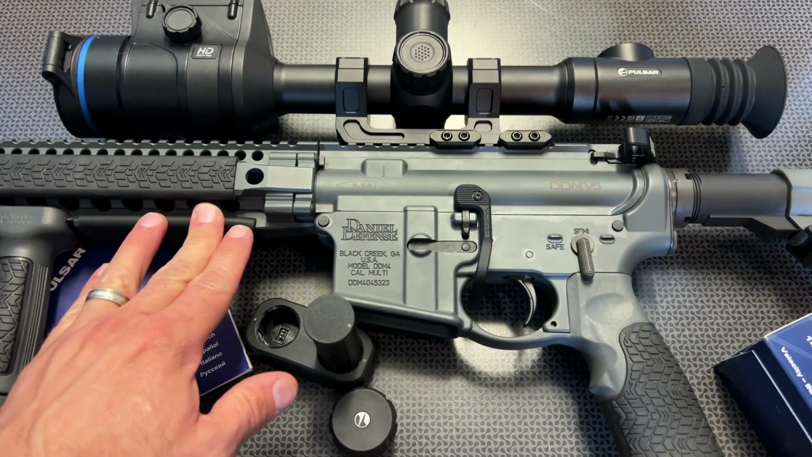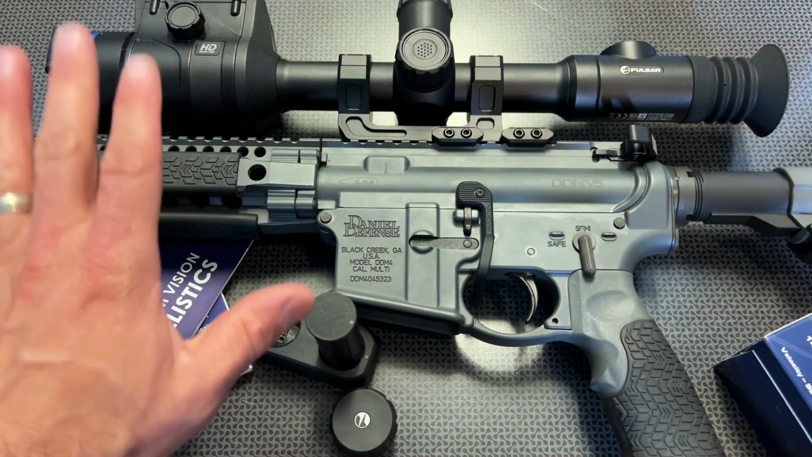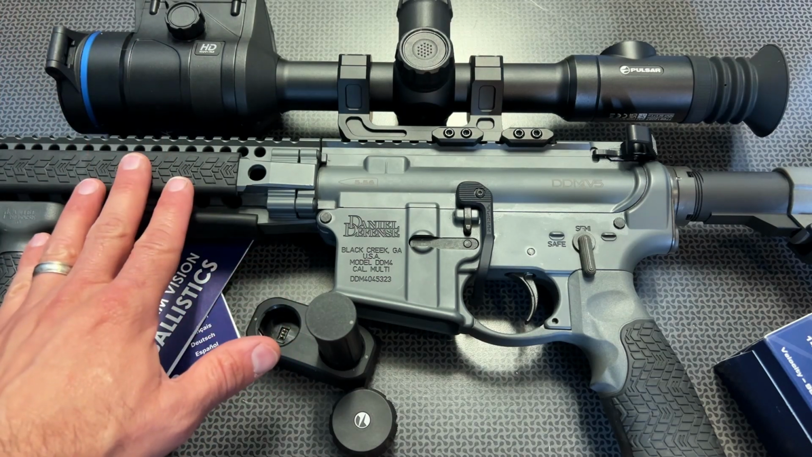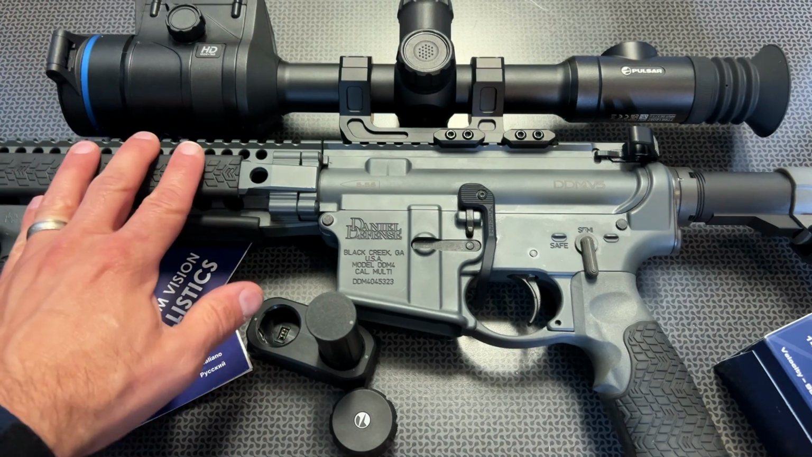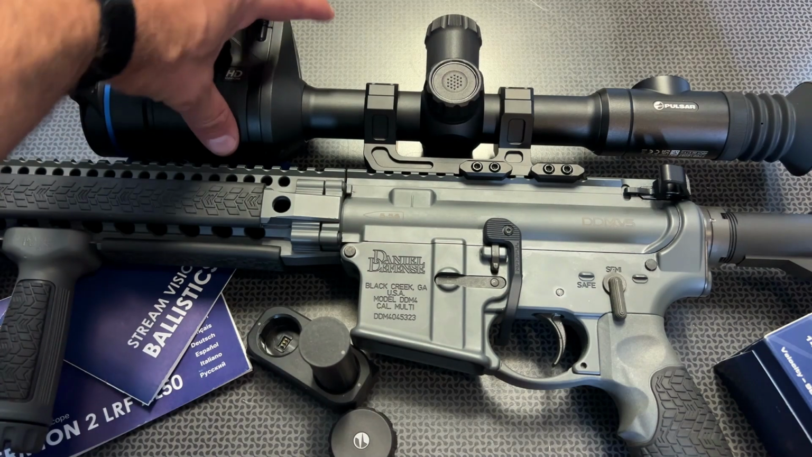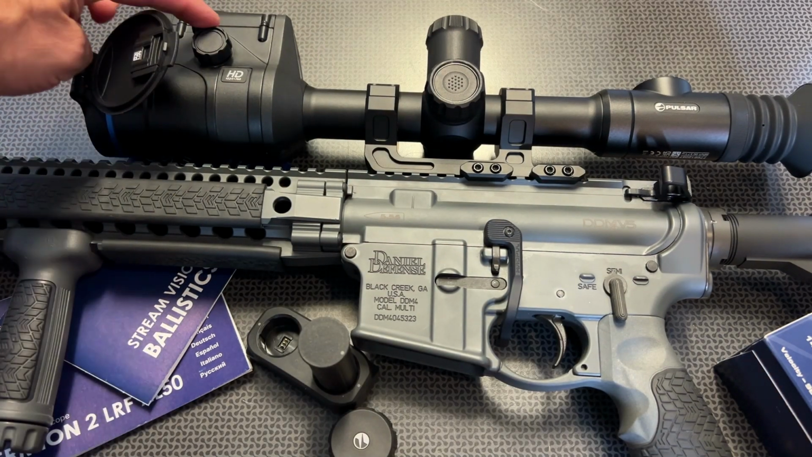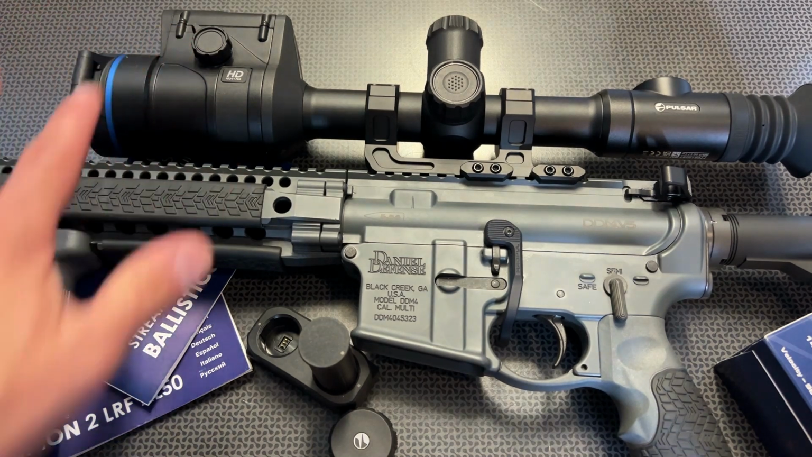Now, I want to note we are going to be looking at some images that I recorded with this optic, but I've got so much time behind it, and I've taken a look at a ton of different things. Turn on the optic, there's a main power button right here, a flip to side lens cover, and on top of it is another really cool feature.